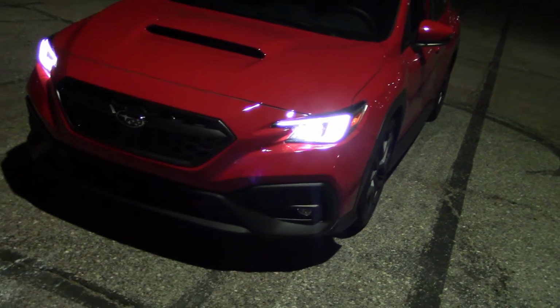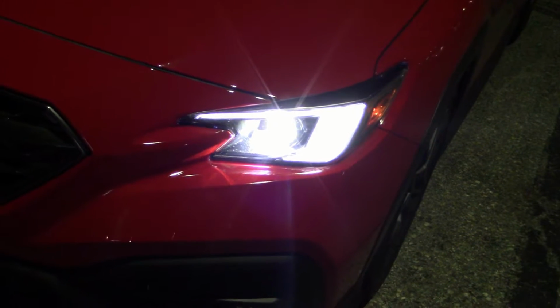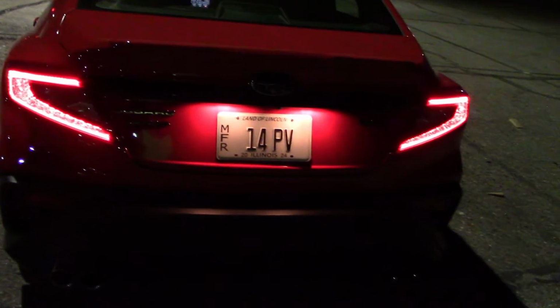Got the low beams on at the moment. One giant bulb. Now we jump to the high beam, still one giant bulb. Well, medium-sized bulb, as the case may be. Here's what the tail lights look like.